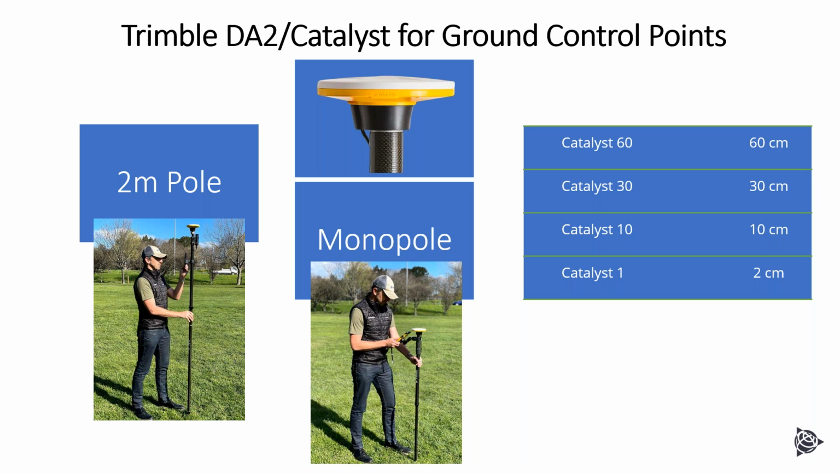Here we show the options. You can get it with a monopole, and depending on the accuracy that you need, we have various subscriptions through Trimble Hub. And what's cool about Trimble Hub too is you don't have to get a year, right? You can get a day, you can get a month of data.